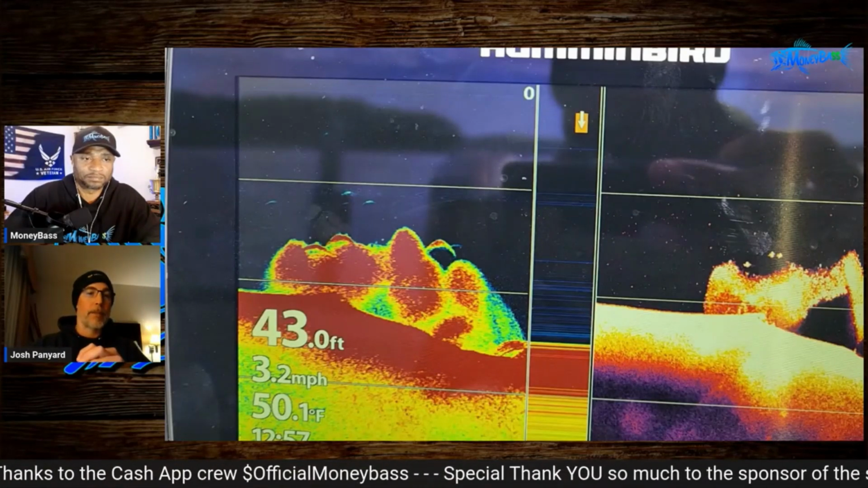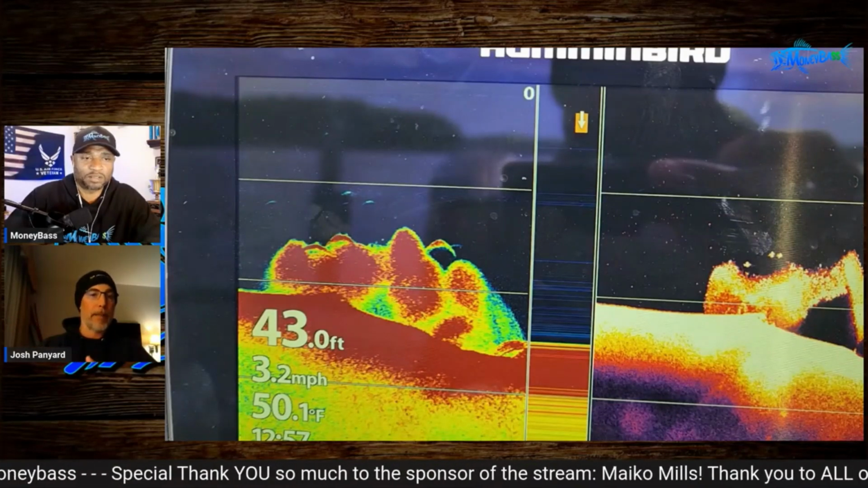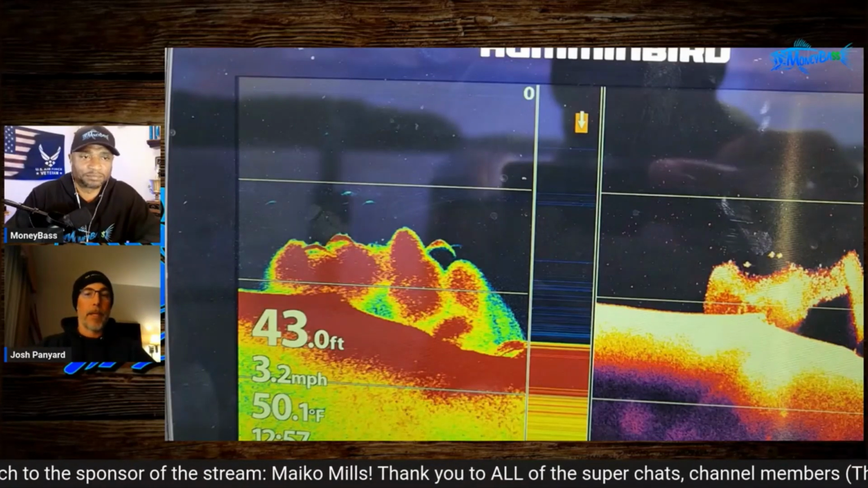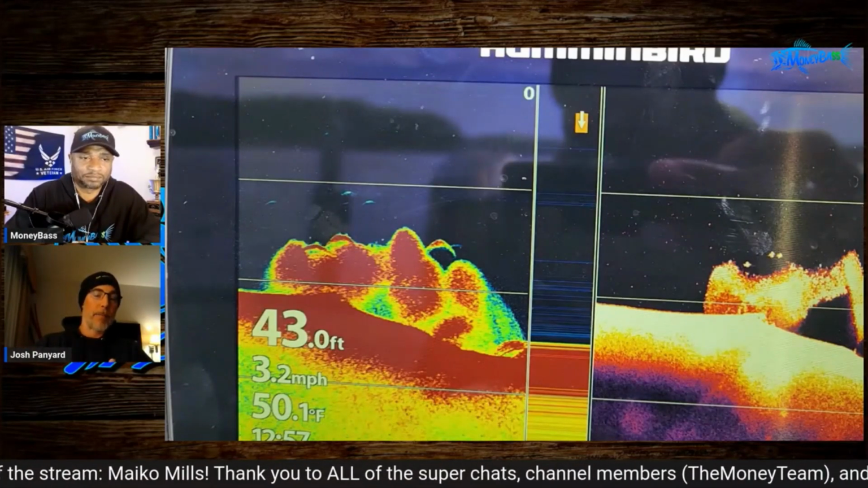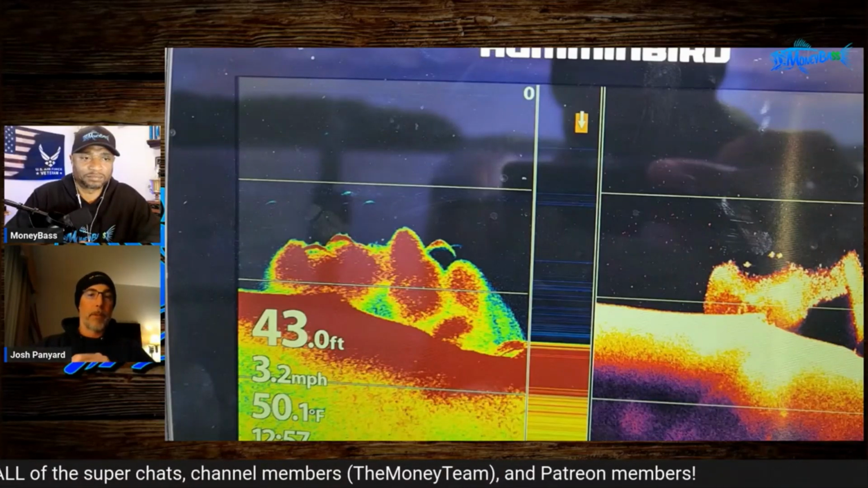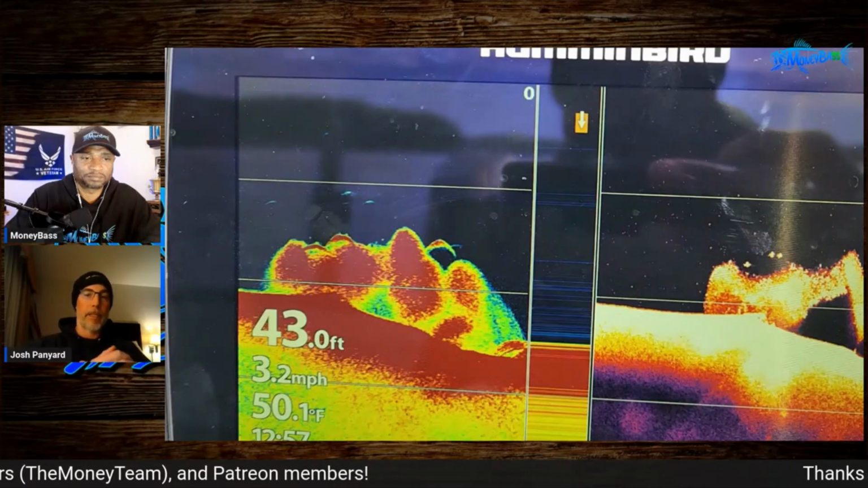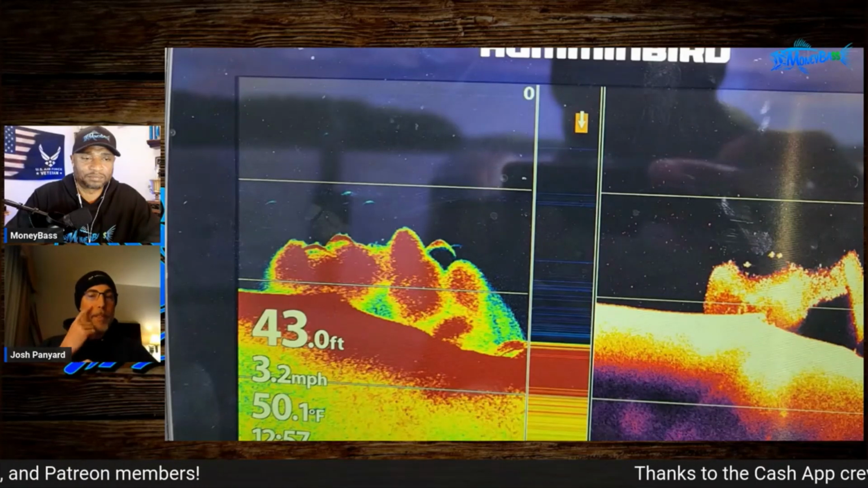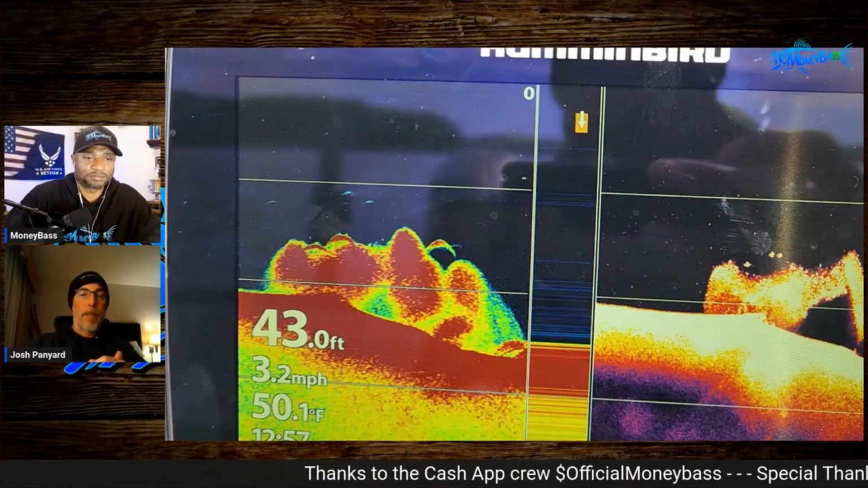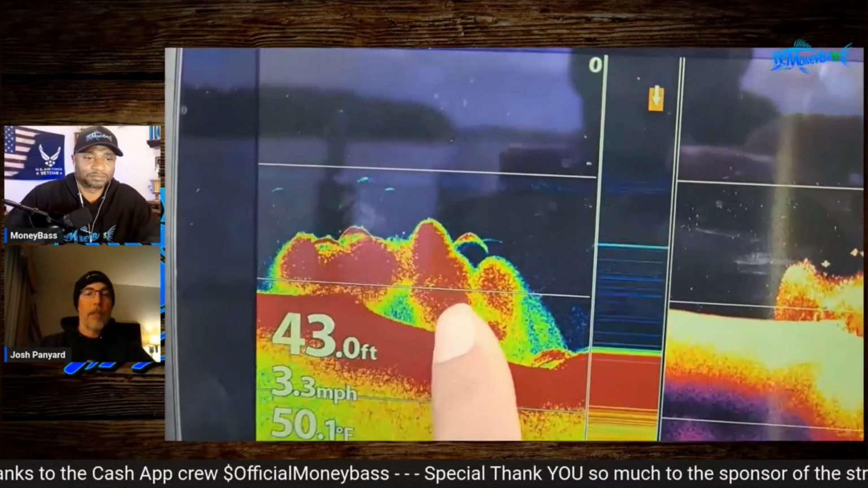There's a time where sometimes mega imaging isn't the best setting. Not that it won't work in that deep water, because you've done it, but sometimes to really make things pop and stick out like you see there, you got to go revert back. And I think we do a really good job at Humminbird at really dialing in even the old 455. And that's kind of what you see there. I had you go back to the 455 setting. And we turned the dynamic contrast on there.